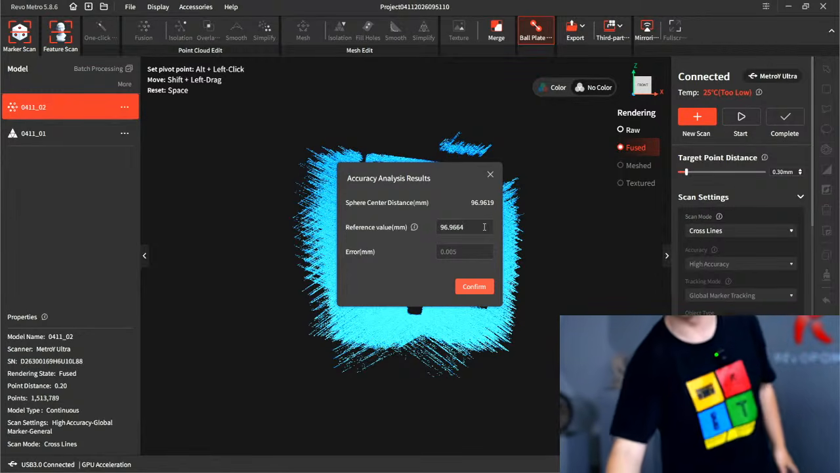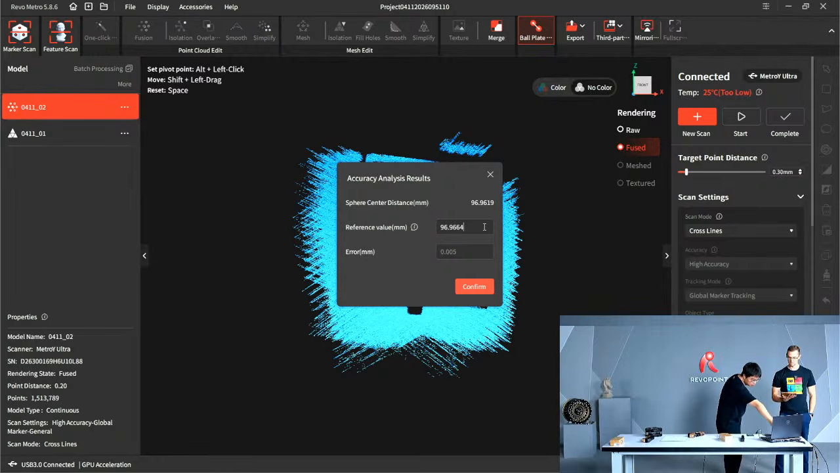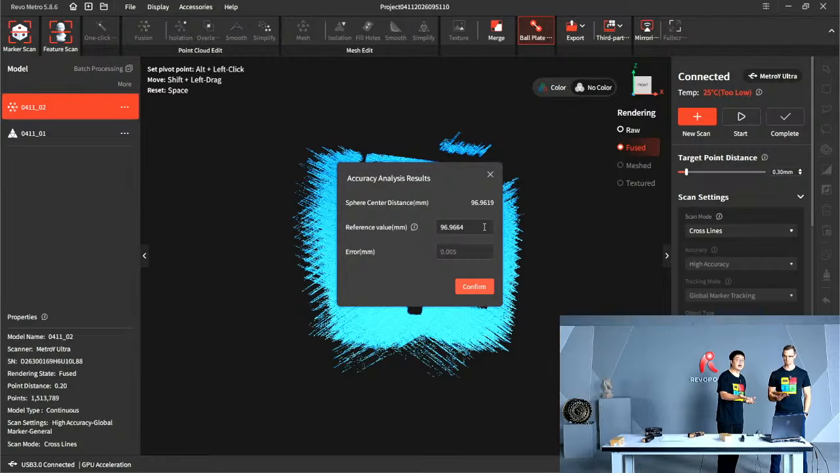If you're using another ball plate, you just change this number. So we got a 0.005 error, and the claimed accuracy is 0.015. So we're getting a fine accuracy even under a lower temperature.